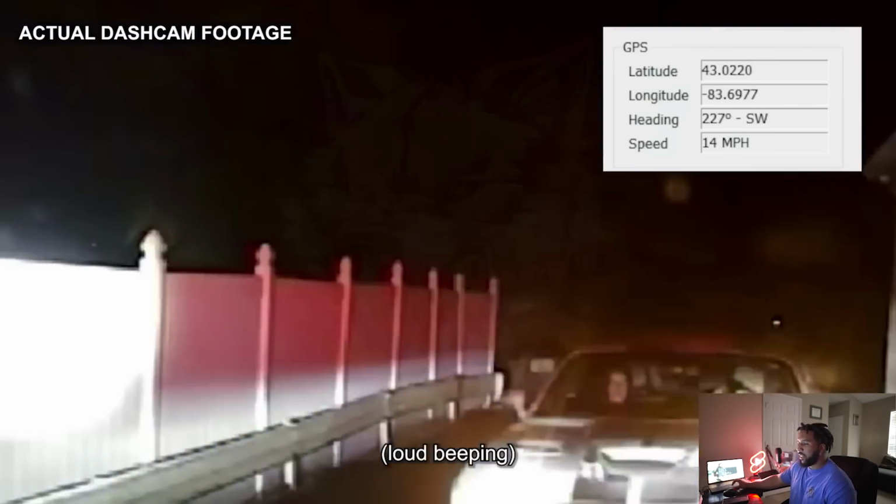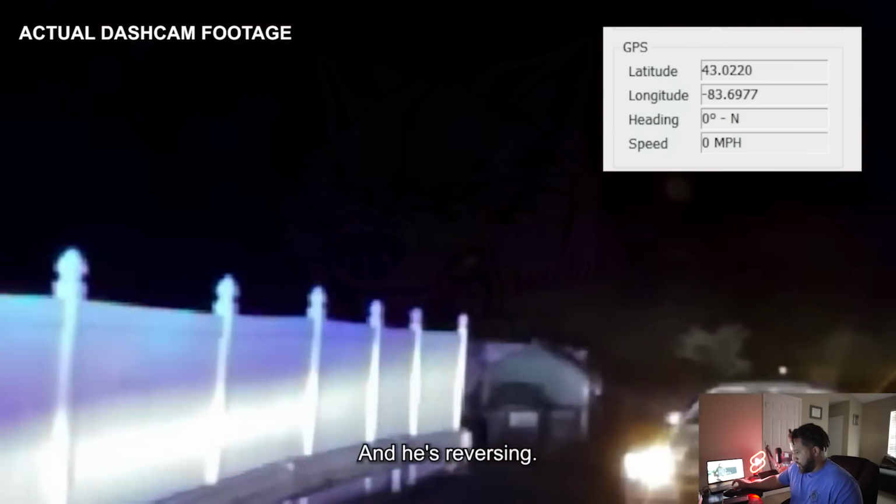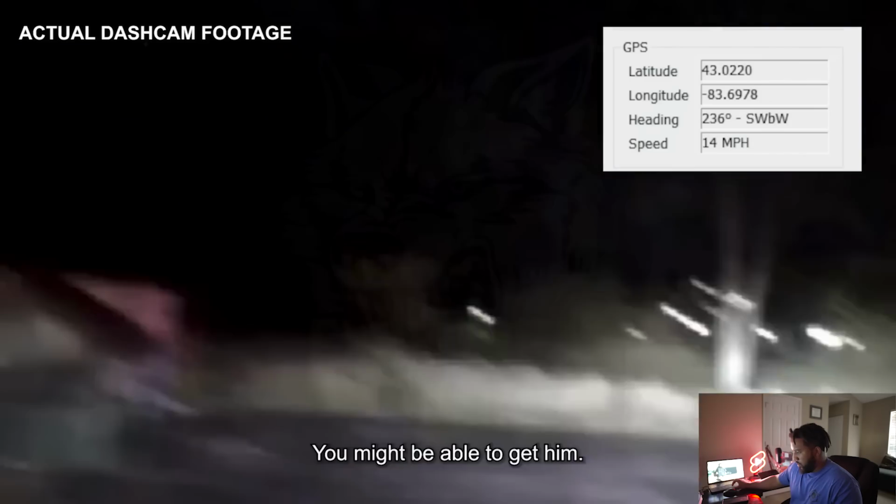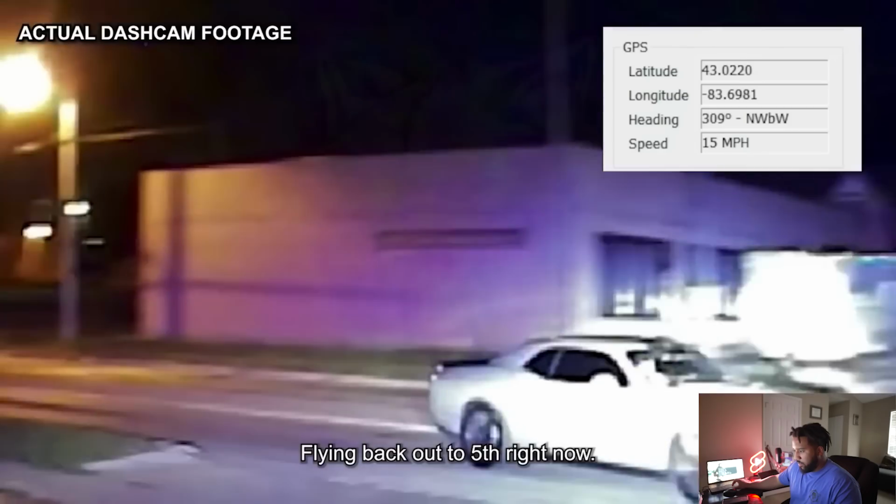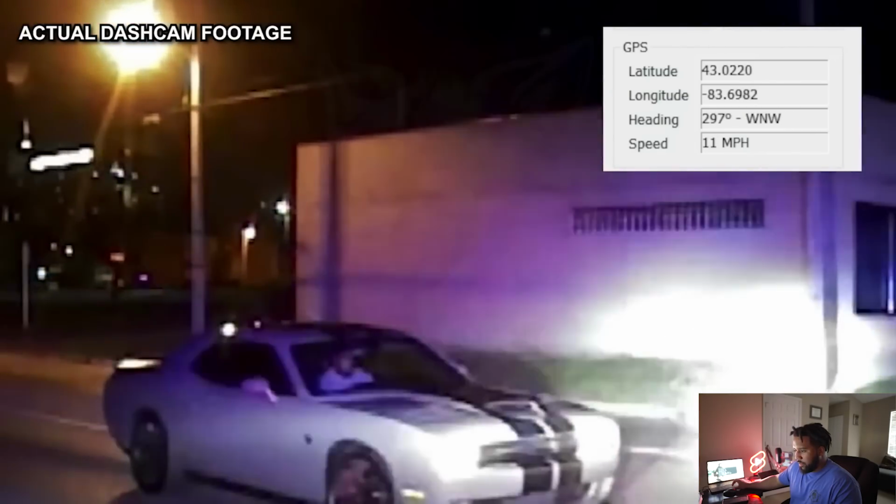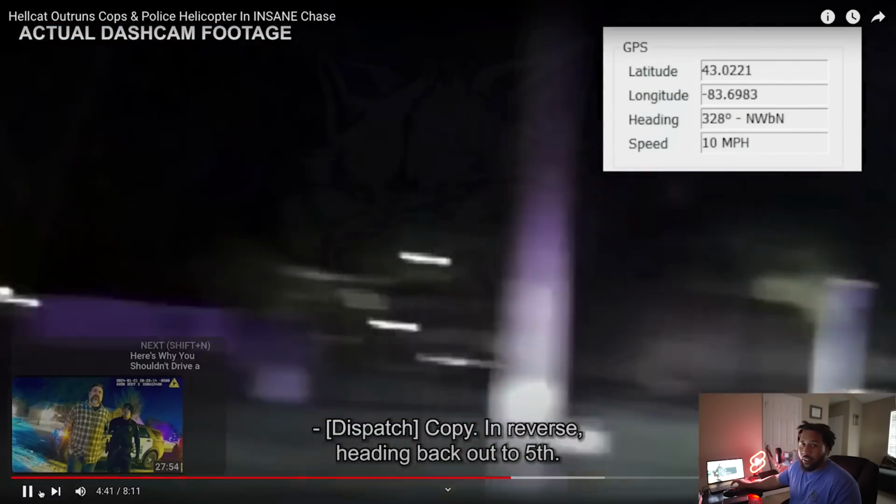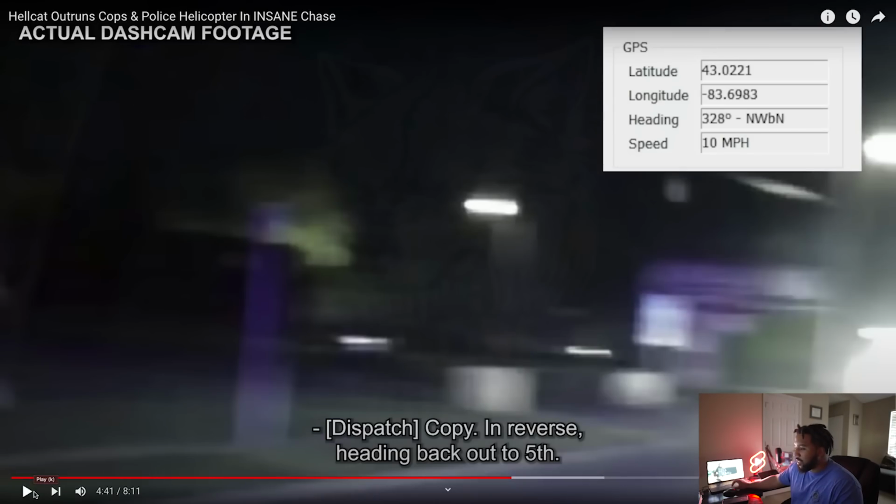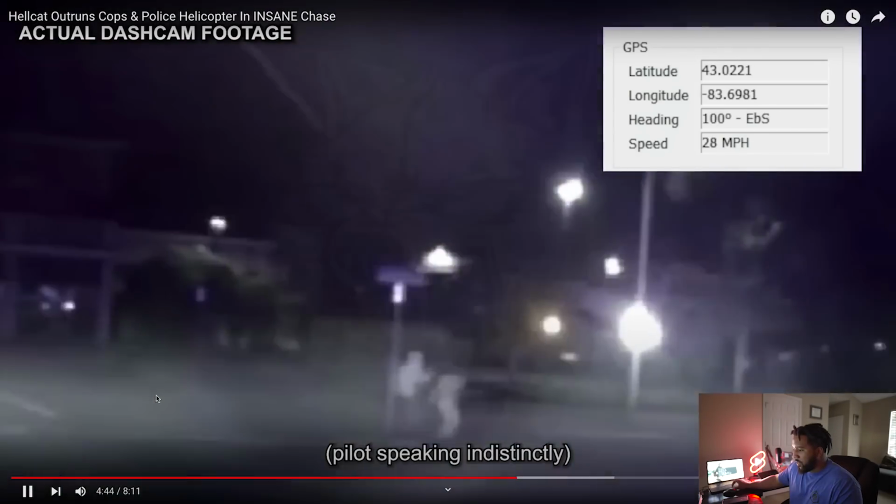Cops, boom, right there. Maybe you're reversing. Any cars coming in right now, you might be able to get them. So use the reverse, flying back out to this right now. Yep. Gone. The Hellcat sounds good though. I mean, I must say, it does sound good. Gone.